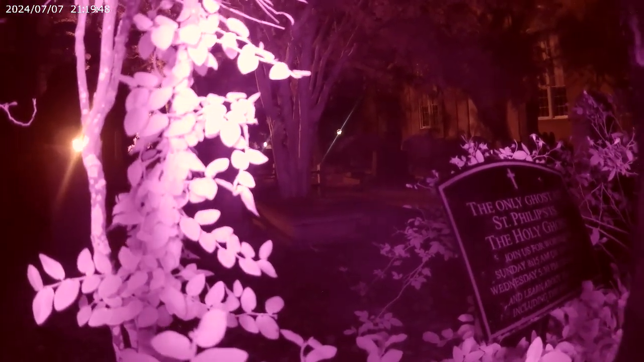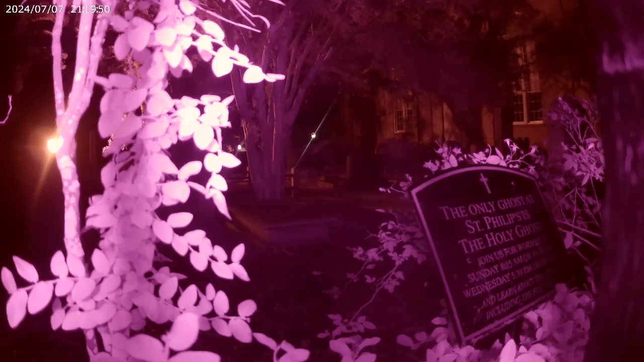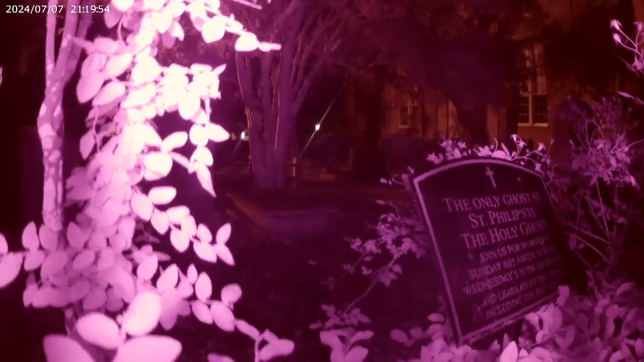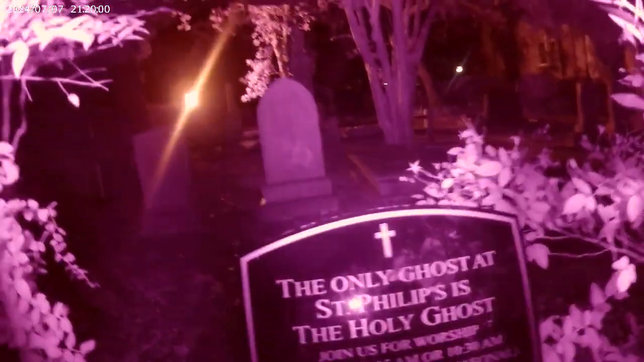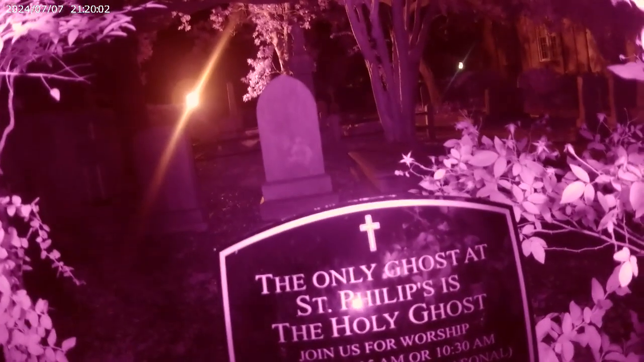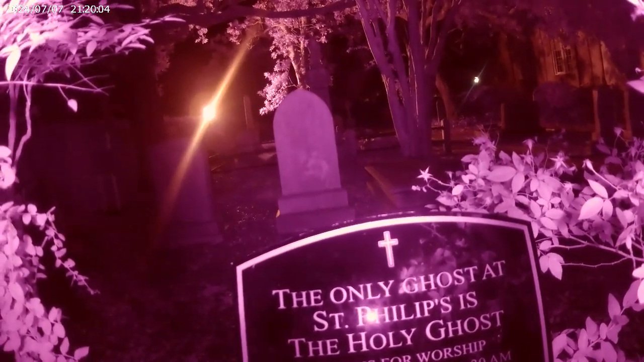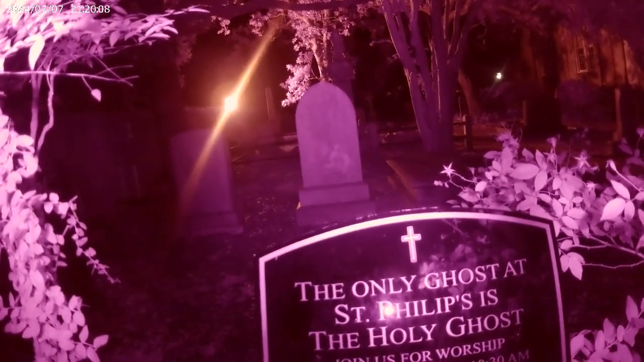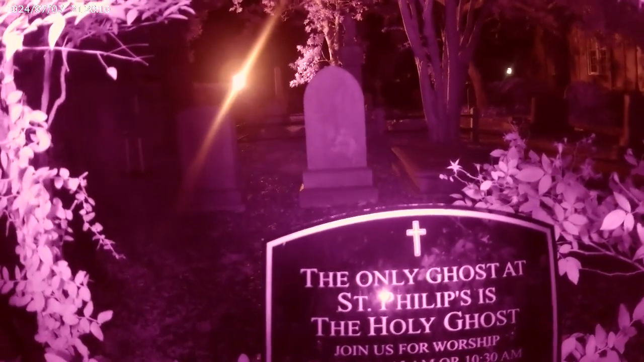So the headstone that you guys should be looking for is, you see the cross headstone in the back? It's to the left of that and one more row back. We were actually closer to her when we were in the alleyway. Believe it or not, this is the only way that we can get as close as we can to her. And then the light off to the left, that was put there on purpose by the church, so that people trying to recreate this would get a light flare.